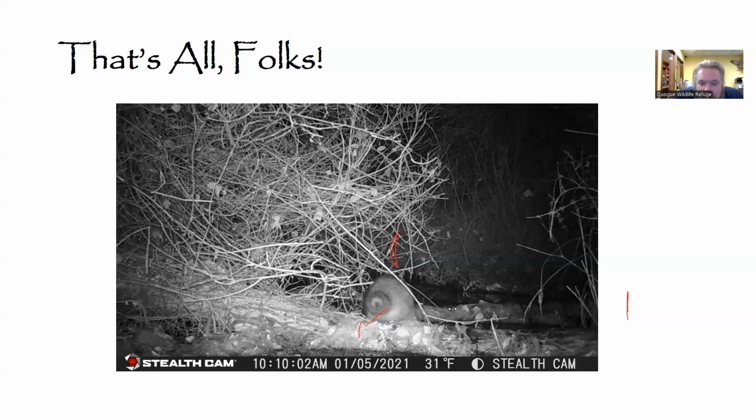Okay, and here we have another question. We are in the future hoping to install a live camera. Again, we're not entirely sure where, so I don't want to postulate.